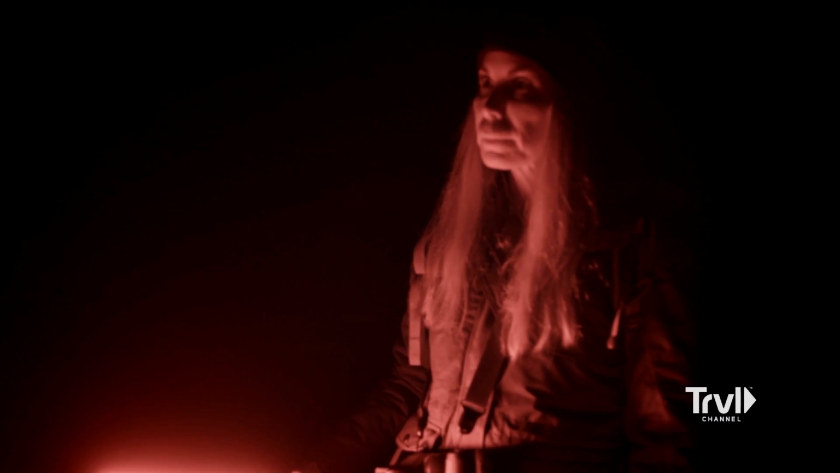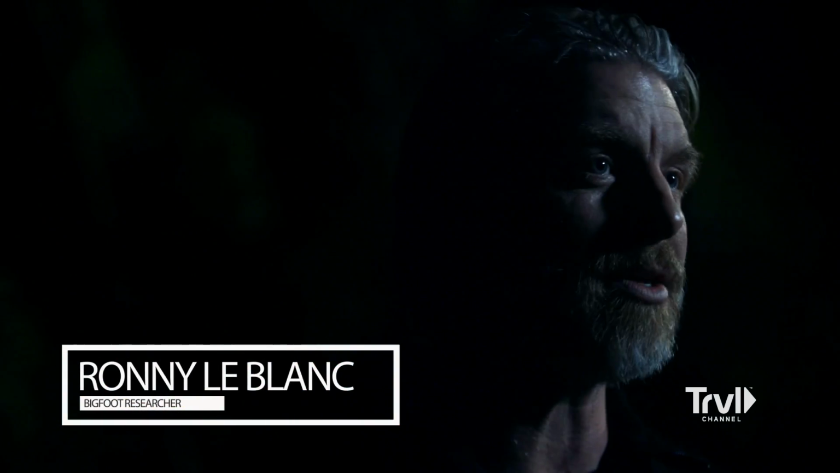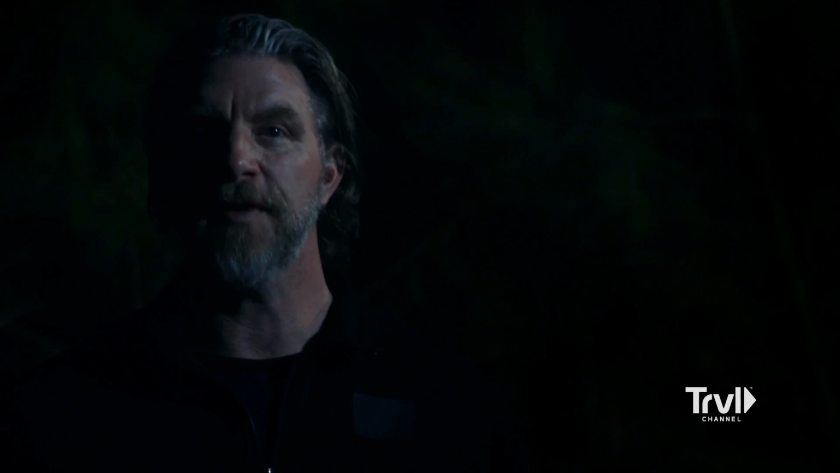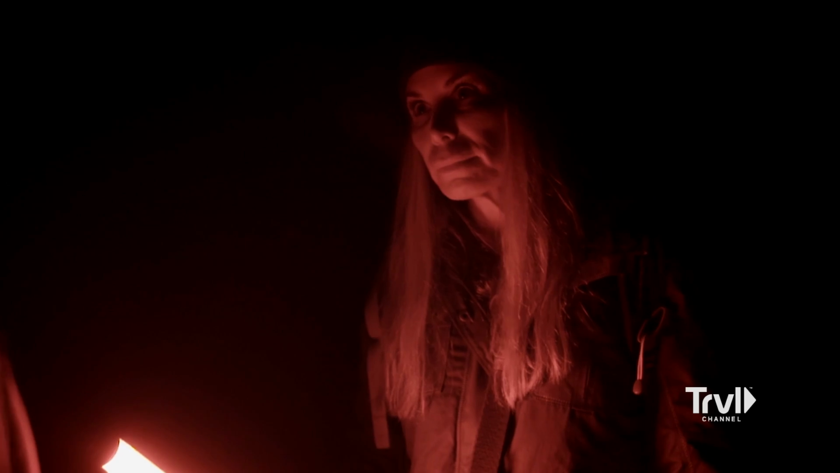Orbs go hand in hand with Bigfoot, and some Native Americans believe that they can actually transform into these orbs and go in between worlds. Whatever Mireya was seeing above this figure, it sounds a lot like orbs, and if it's anything like last year, then we're definitely into some strange territory.